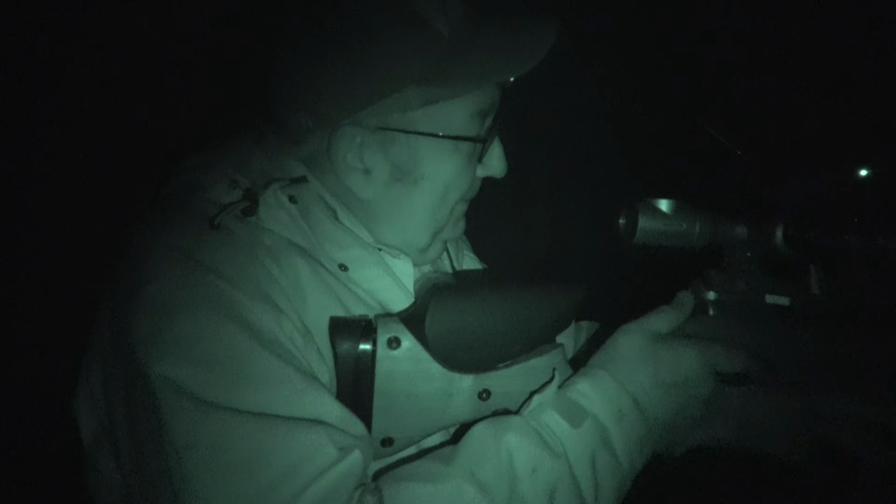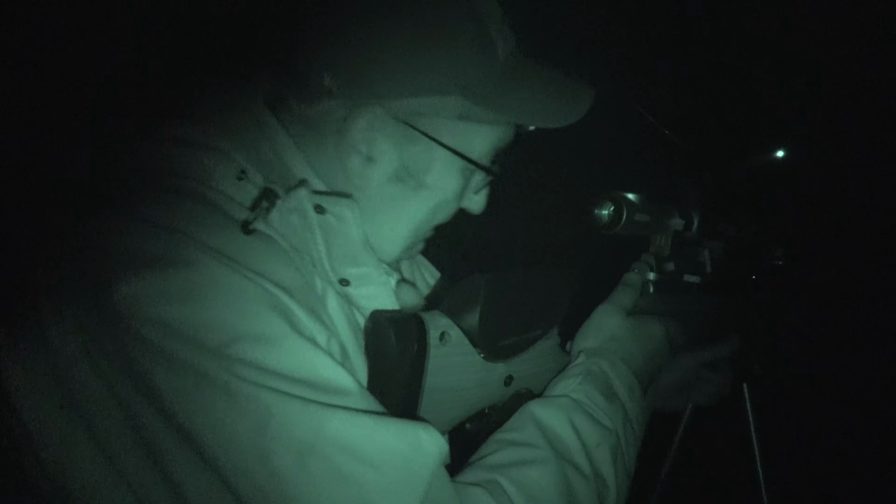I think I'll employ a spotter and rangefinder for the rest of my hunting career. That's what I'm going to do. I need a gentleman's gentleman.